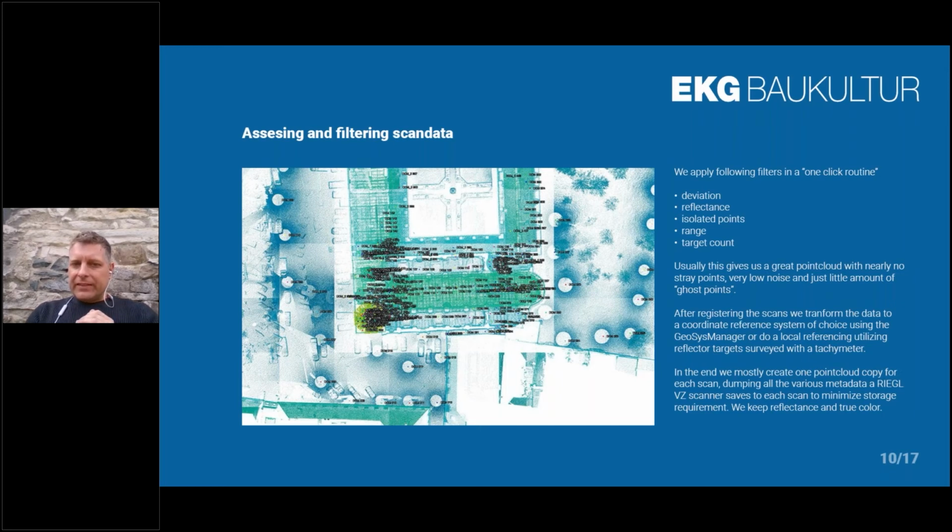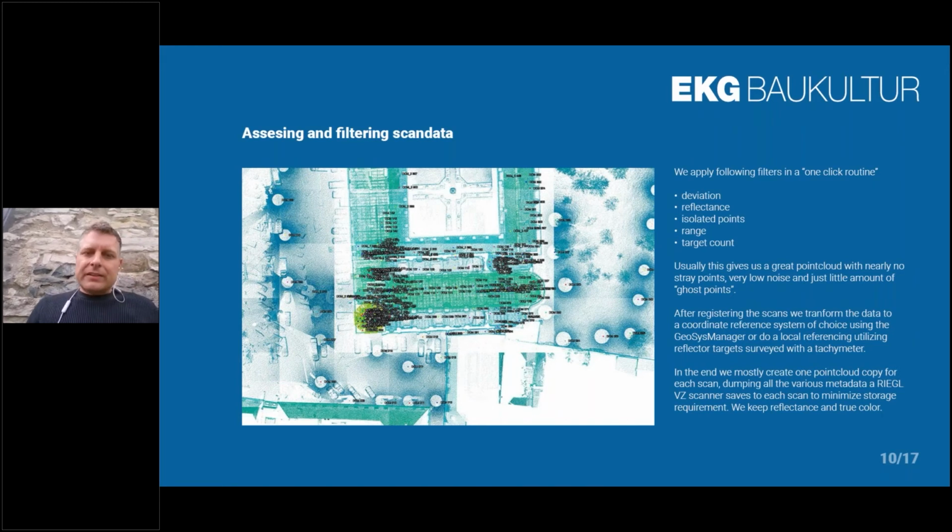And at the end of this process in Riescan Pro, we mostly create a point cloud copy of each scan, and we dump a lot of the metadata that the Riegl scanners save to a scan. This is simply to save us storage requirements, because as you can imagine, we work a lot with the scanners. We do 400 scanning positions each day. We order hard drives and server space on a weekly basis, more or less, because there's so much data that needs to be stored somewhere.